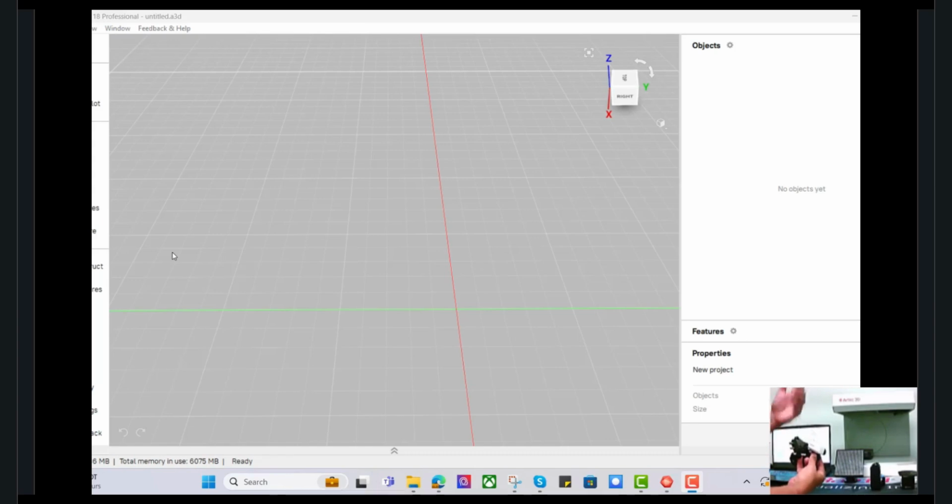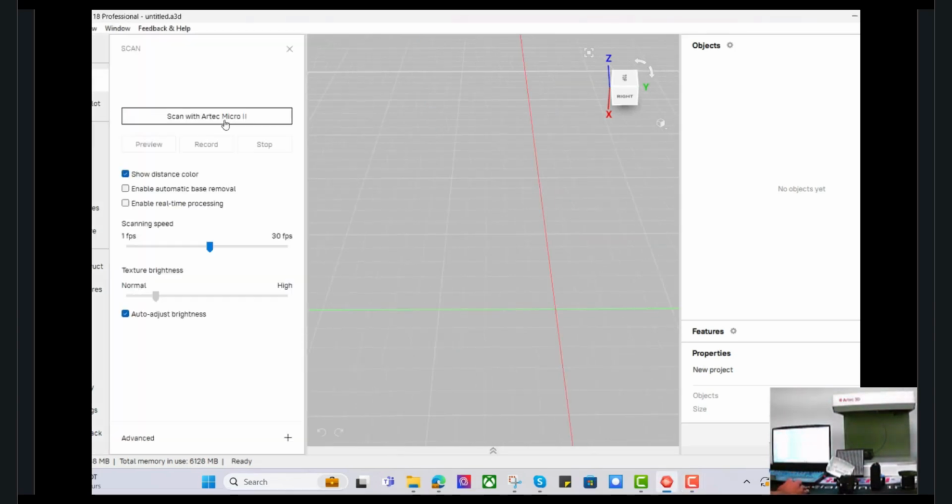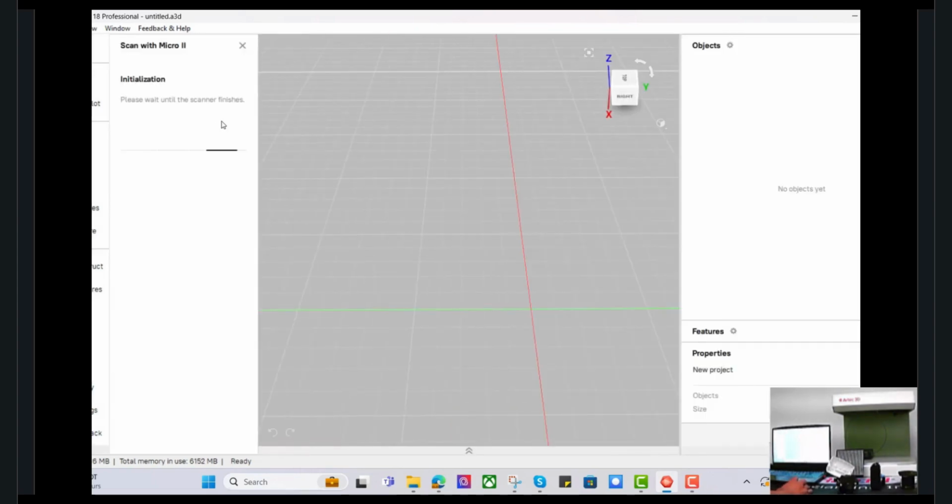The one we're going to use for this one is basically a twistable clamp. I actually printed a couple of holders because the clamp has bolt holes so you can mount your own. Once we're ready to start, you click on the scan with the Artec Micro. It's going to initialize the scanner. Once it is initialized, we are going to calibrate the scanner, which only takes a few seconds.